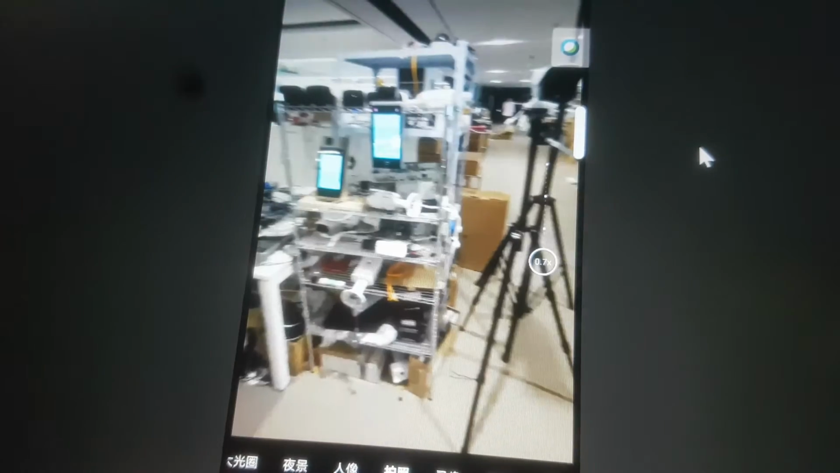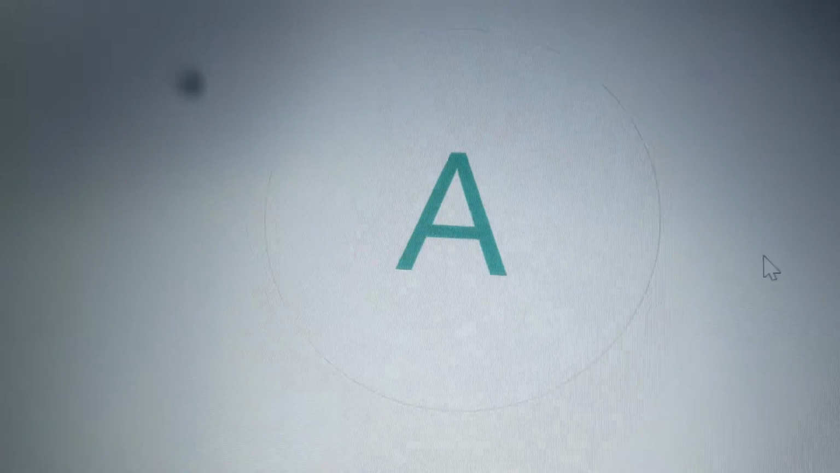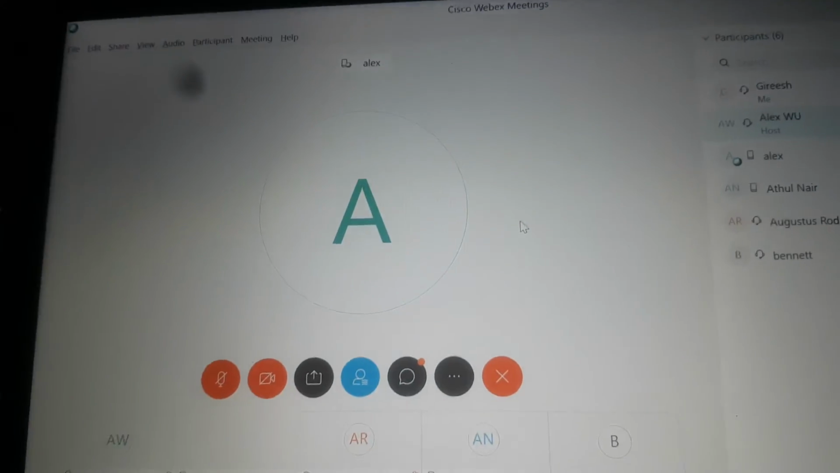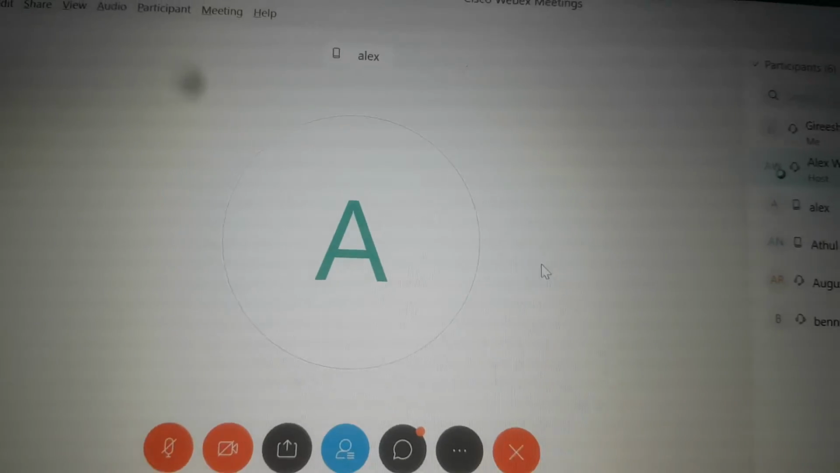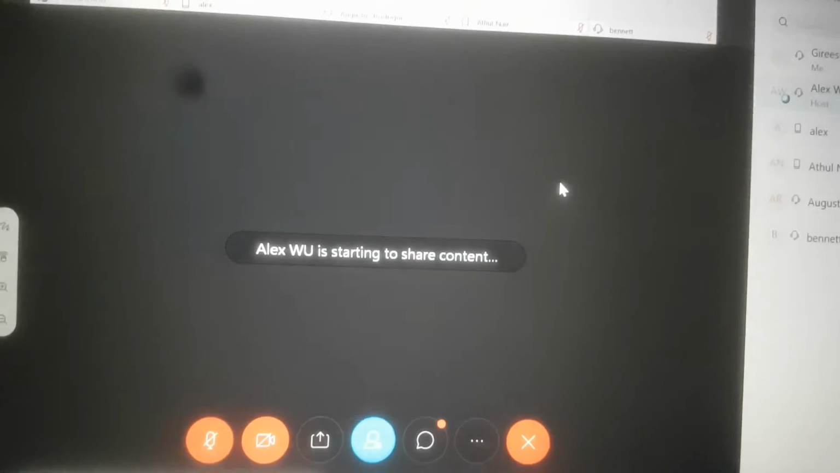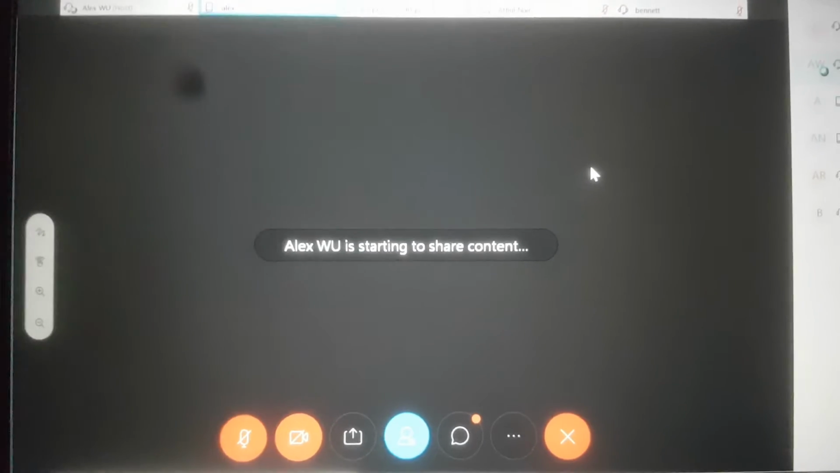Then I will shift to the laptop interface. I will show our platform, for example, what you can get from our platform when an alarm is triggered. You can install a network card in the camera, so it can also provide integration and IoT.